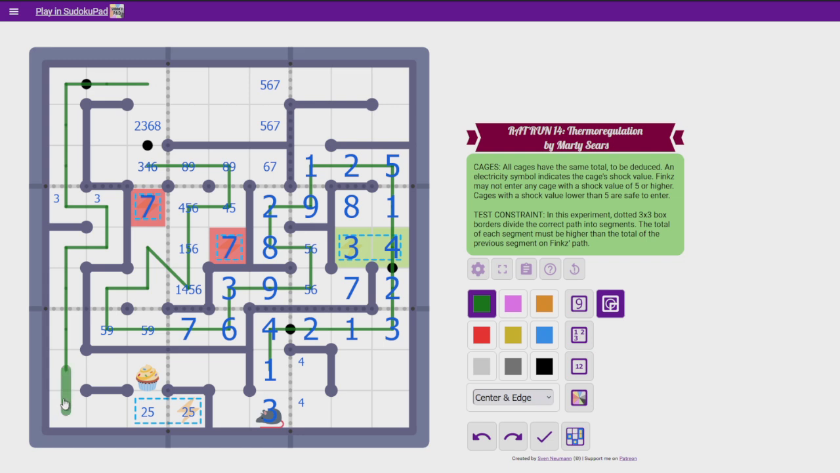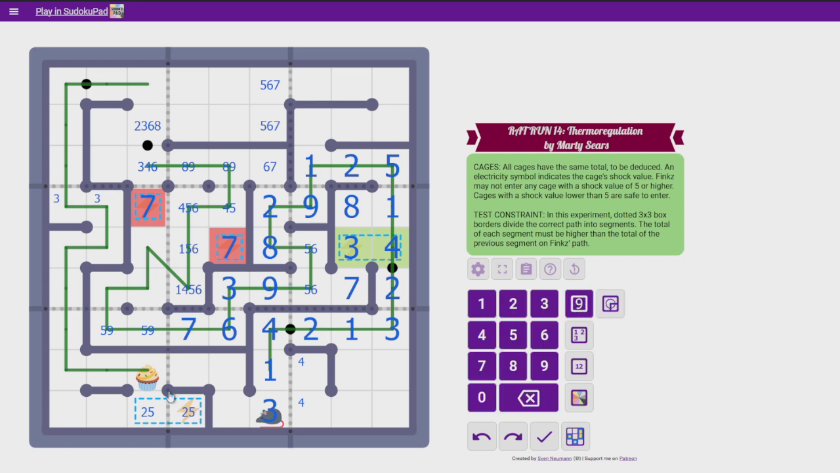Am I supposed to disprove? Am I supposed to prove that this cage has to be safe? Because if I did, that would actually do a good amount of stuff. It would make that a 2, that a 5, that a 9, that a 5. Can I prove that? So if this cage is unsafe, like we said, we have to do that. And then this is max 30, 29, 28. Still too far away. This is 17. There's a lot of degrees of freedom still to explore. I don't think we can prove that this must be safe. At least not right now.